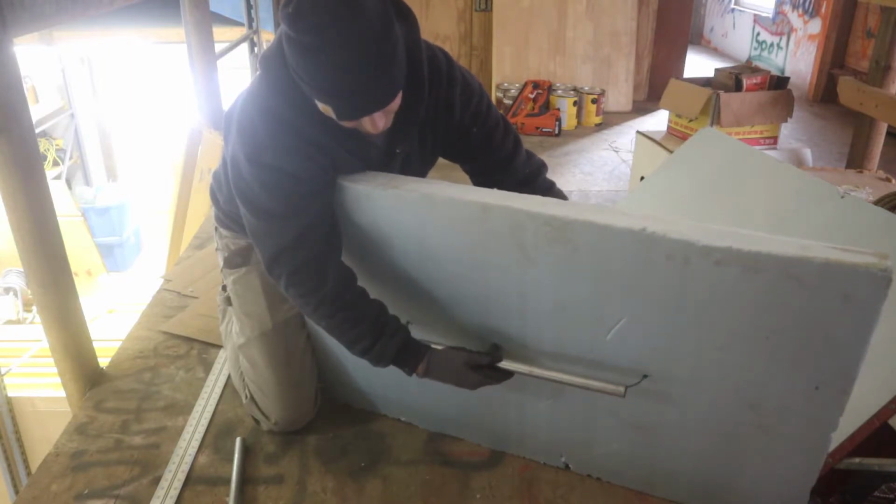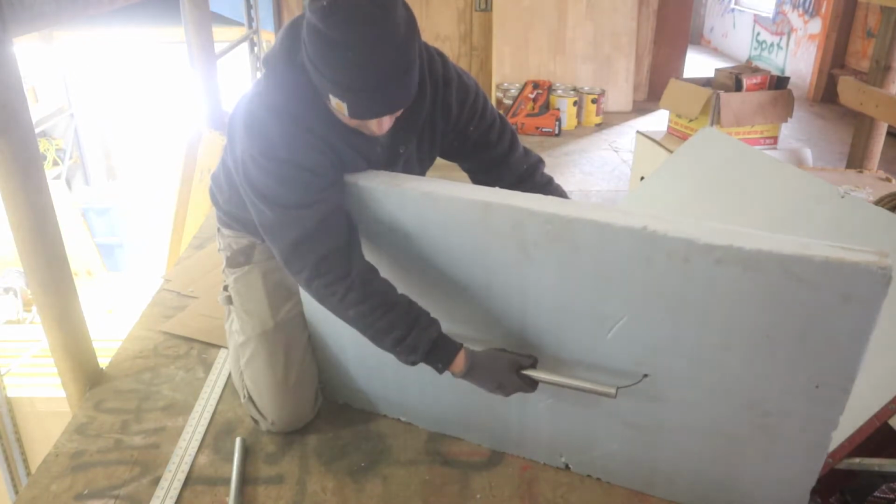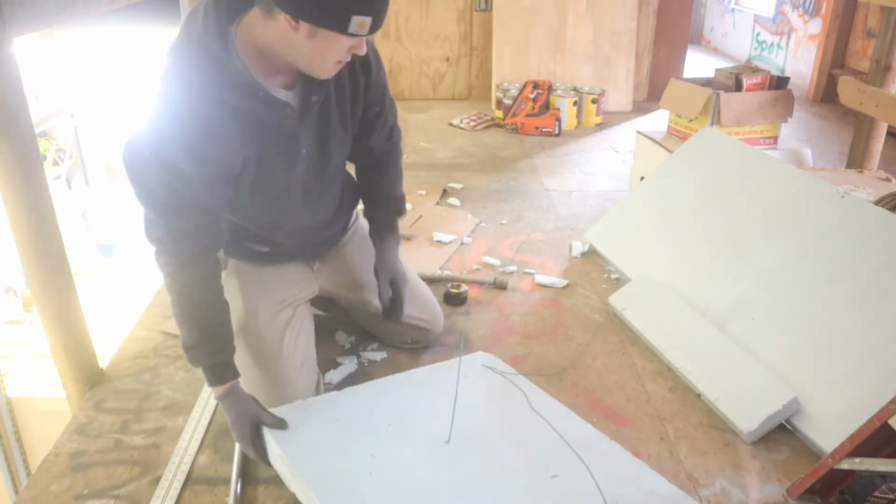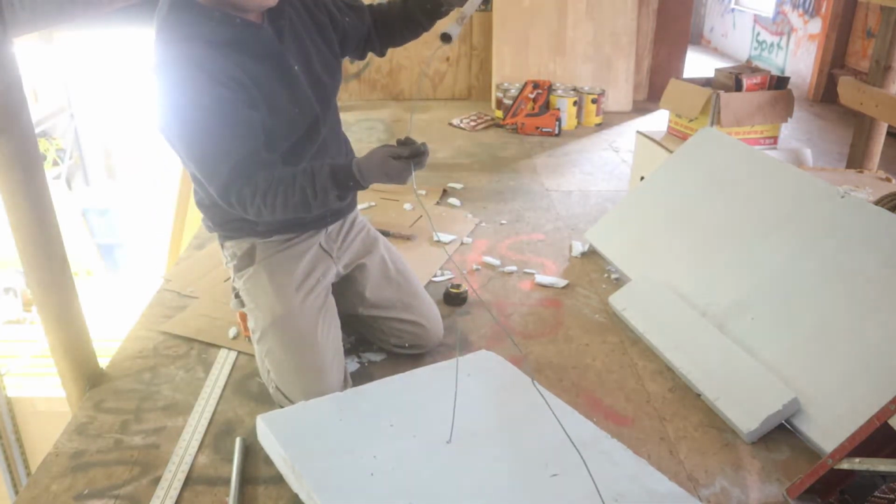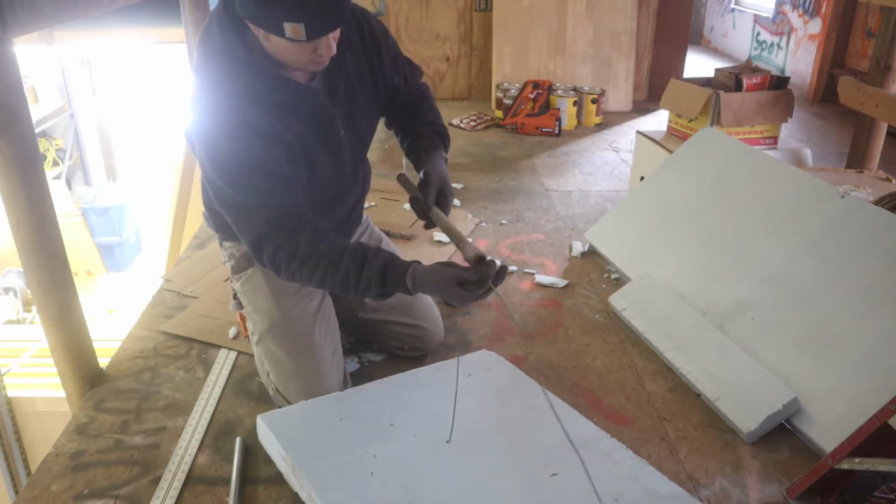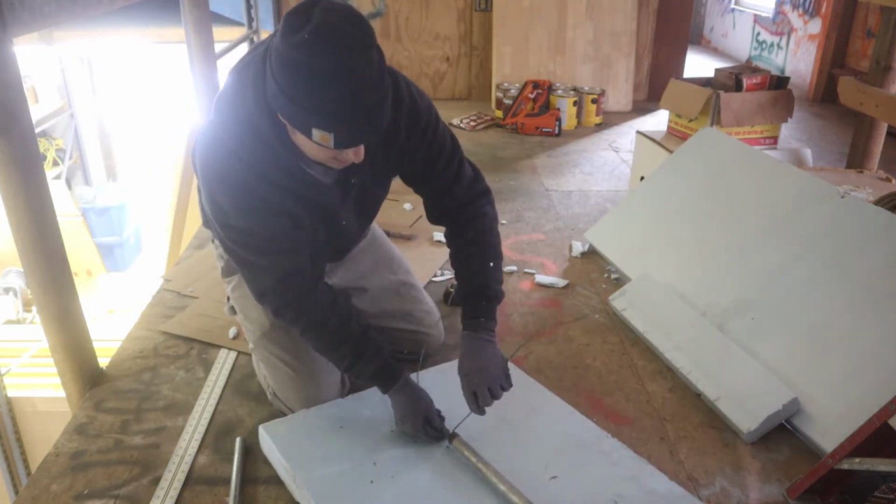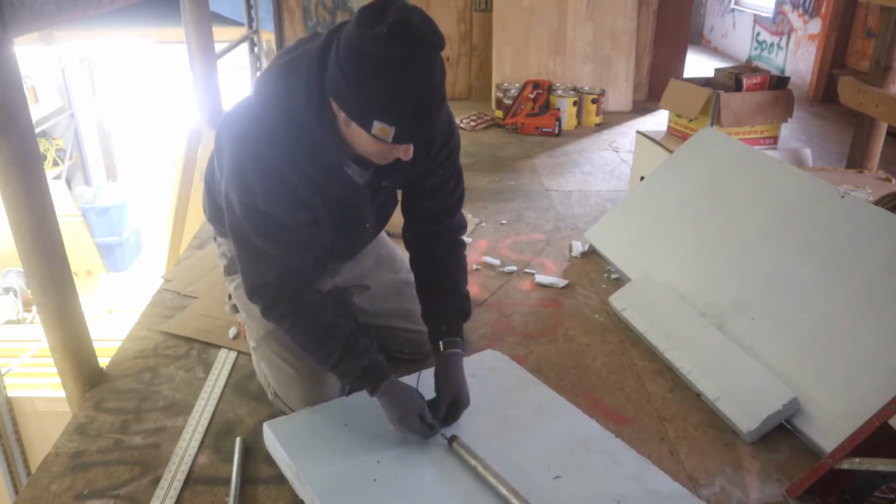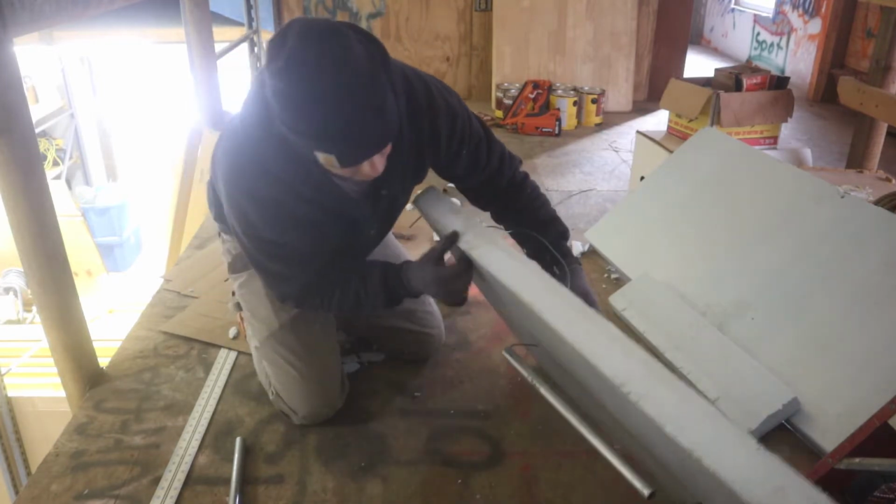Right, so I'm leaving it so it's about 1.5 inches, so it's almost like a handle down here. Now let's fold it back over. And now we're going to feed the wires through our pipe. We're just going to lay it in place, and then we're just going to tie it off. And by tying it off, I just mean twist it a bunch.